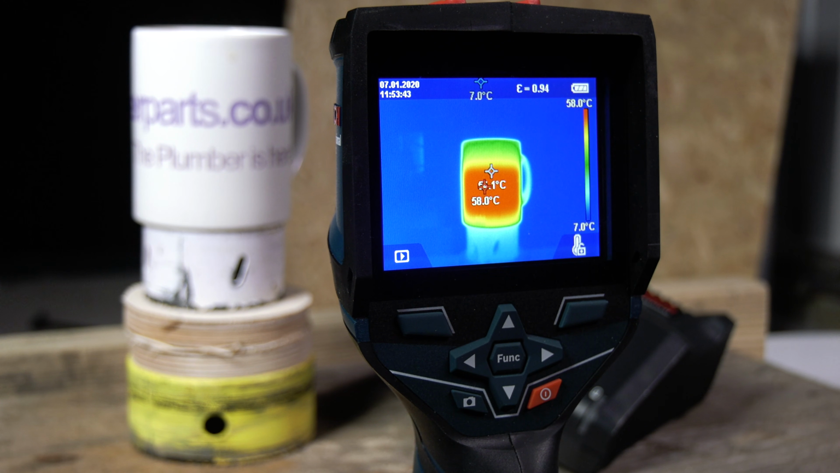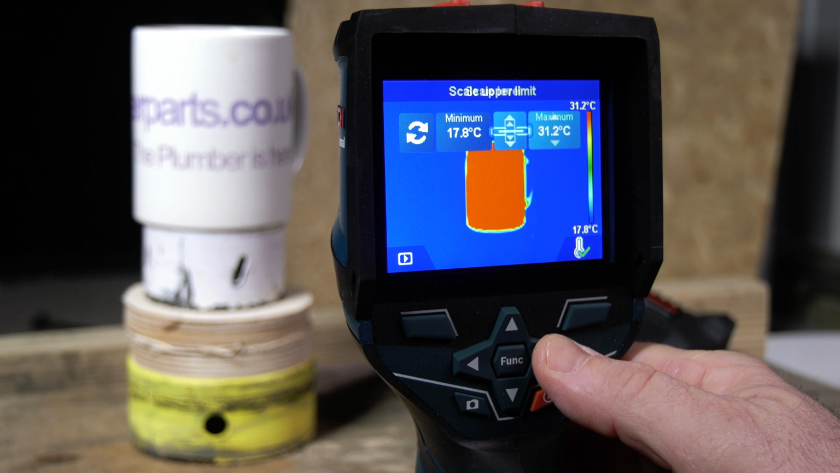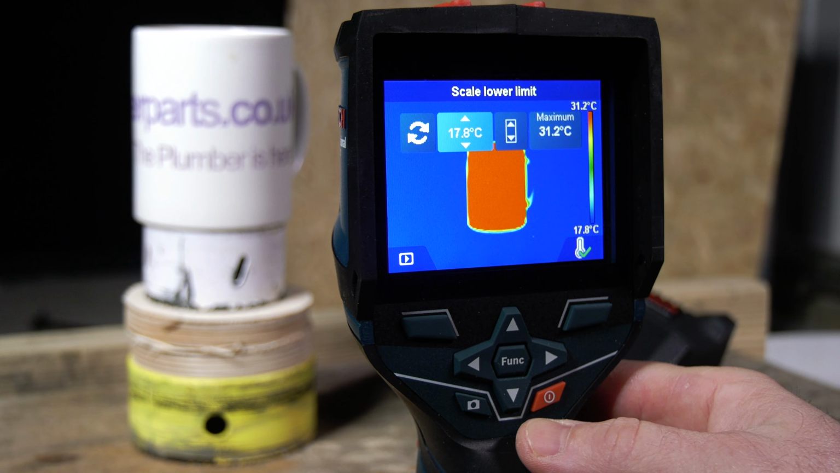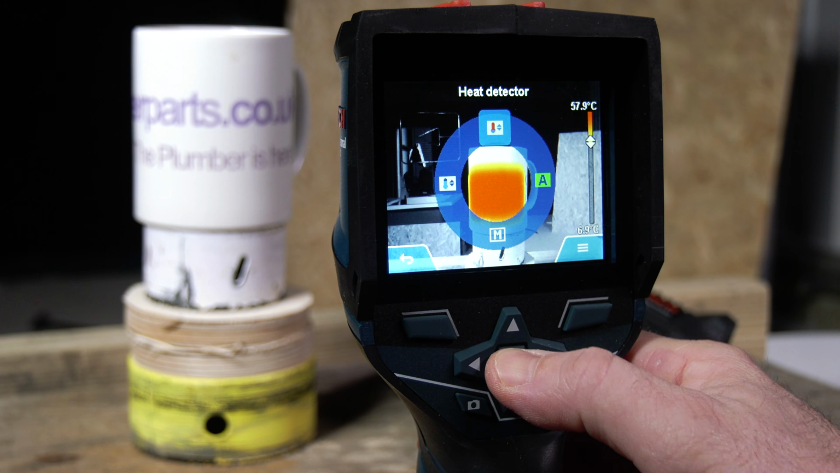From the standard thermal imaging sensing area, if you press function, the first thing you can see is that you're in automatic mode. You swing that round to manual, then you can set the parameters you want for high or low sensing. Moving around again, we can set it so it just senses for things that are cold, and as you'd expect, we can also set it for things that are hot.